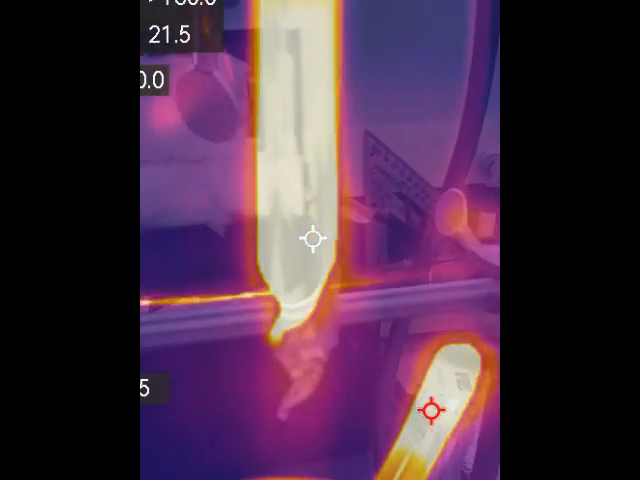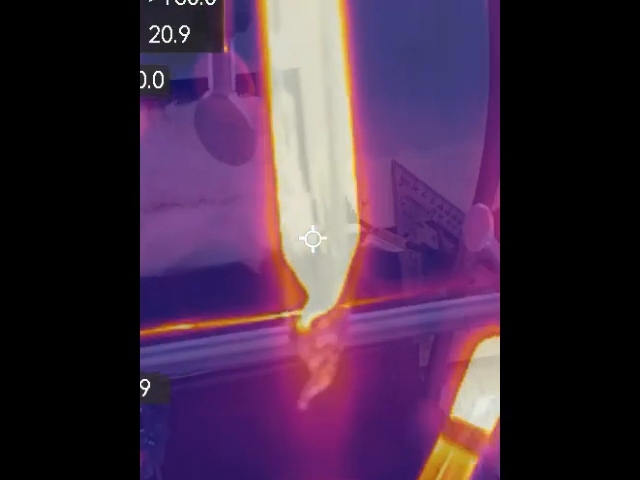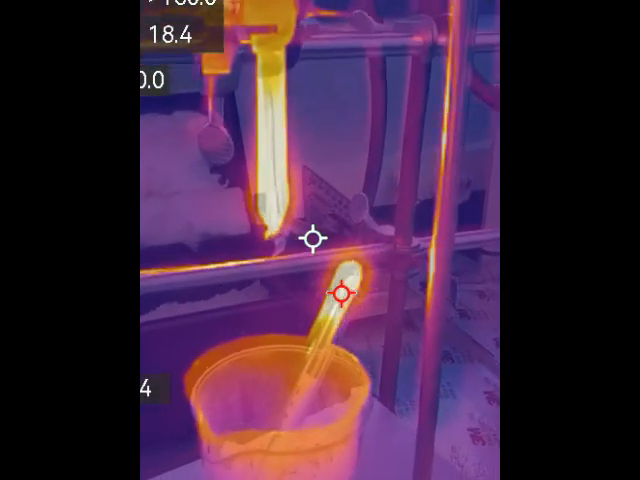And this is, by the way, the other thing you always have to be very aware of, of course: this is the piece that I sealed off, and you can see it is glowing hot. And it's going to remain this way for several minutes.